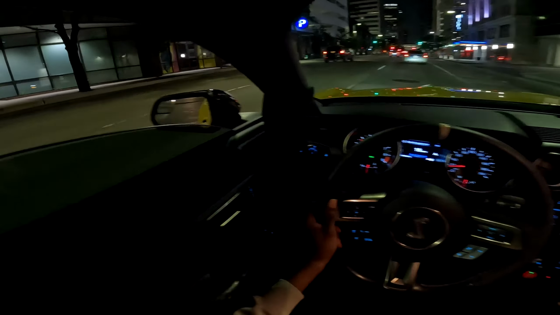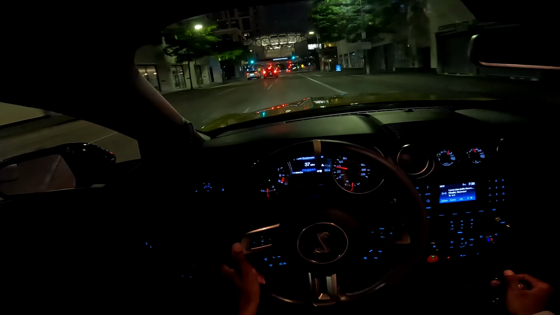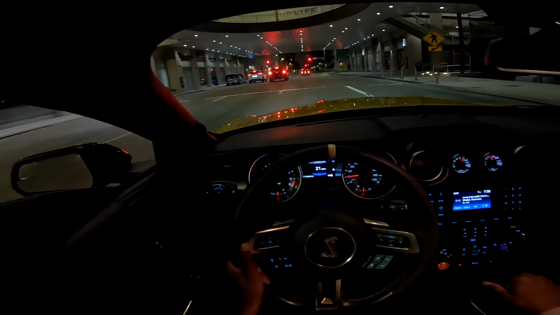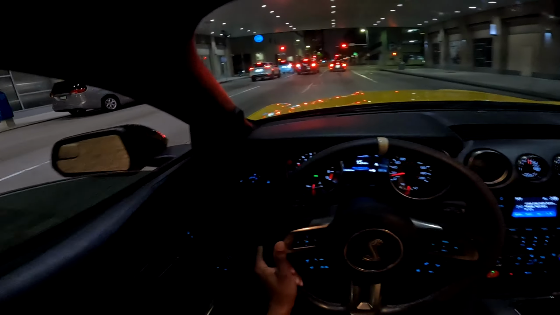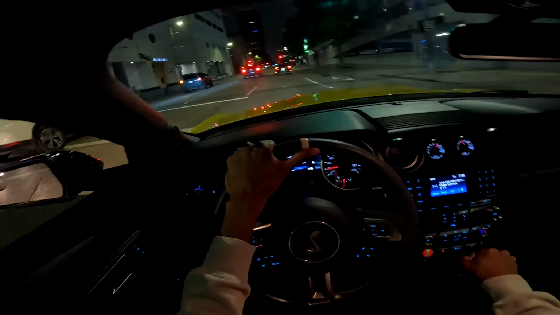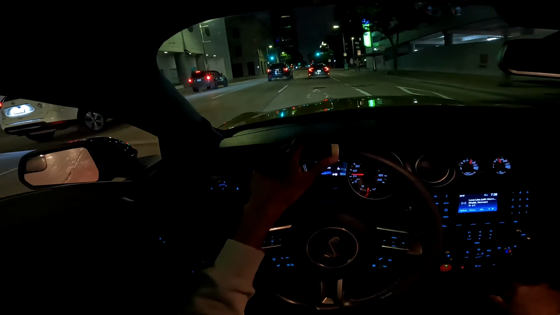I wonder what these downshifts would sound like out here. This would probably be ridiculous. Oh yeah, the echo is OD. Oh my God.